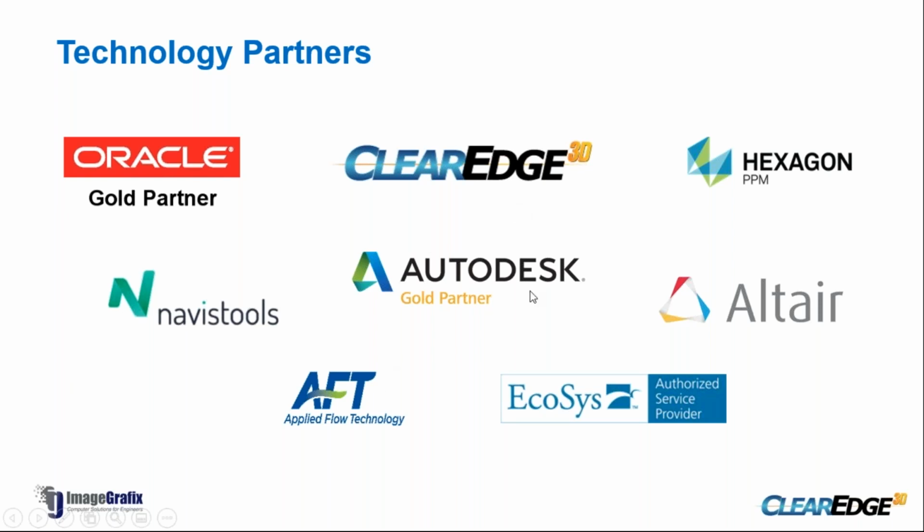We also deal with Hexagon. You must know about their products like SP3D, PVLite or CSA2, those kinds of software. AFT is for flow analysis, surge analysis, pump sizing, those kinds of selection software. Altair is for the analysis of CAD/CAM related products, CAE analysis, finite element analysis.